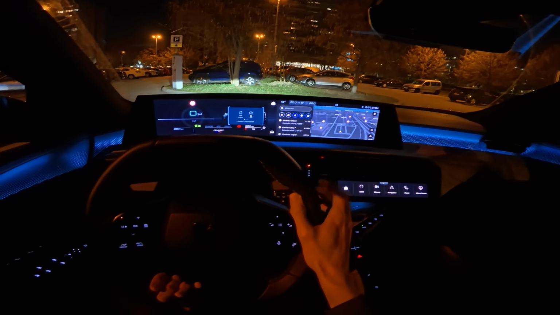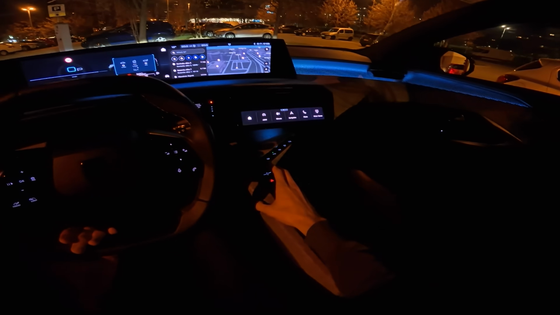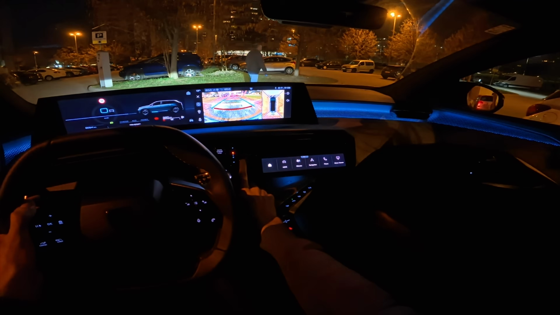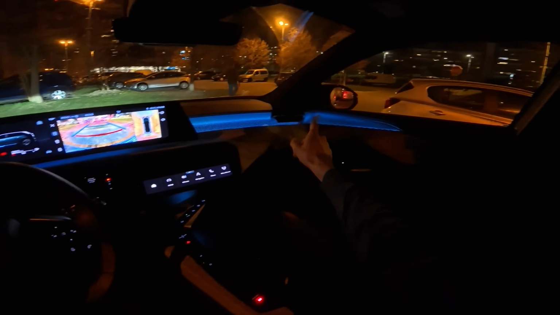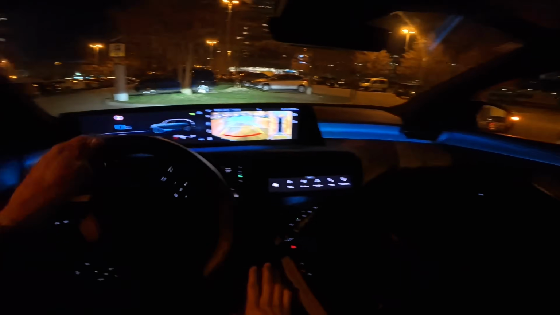And we're gonna reset this one. Okay, we're gonna see what's our consumption on this ride. Now, before we get out or start driving, you can see the cameras here, excellent resolution, and mirrors drop down or raise up when you put it to drive. Let's head out.